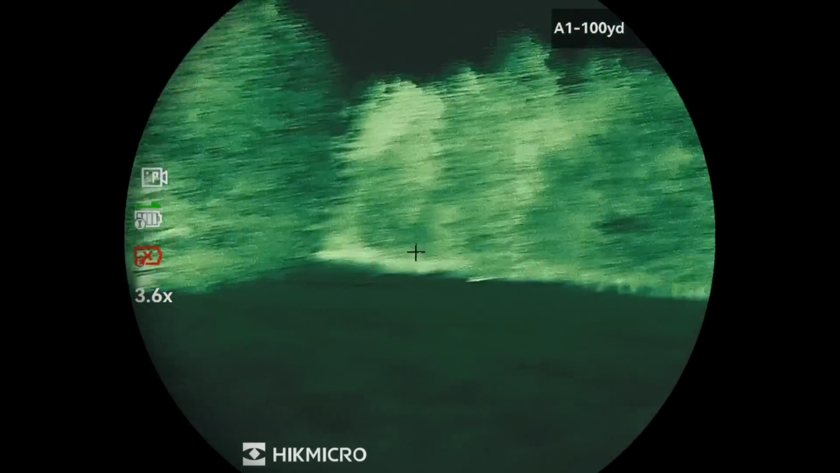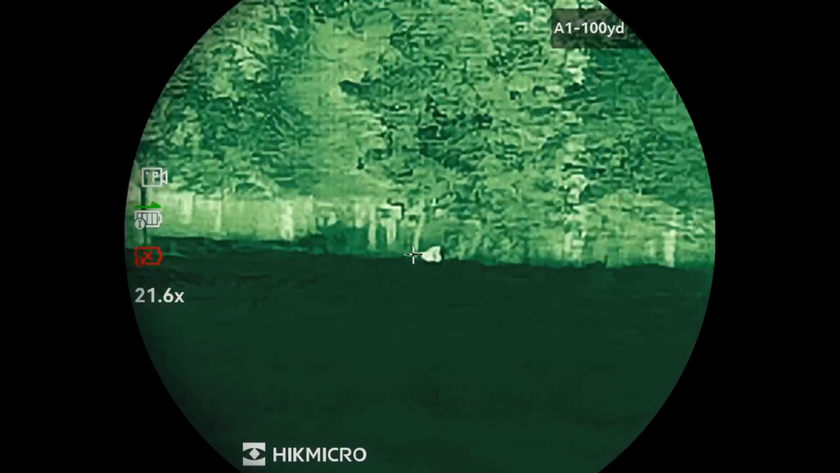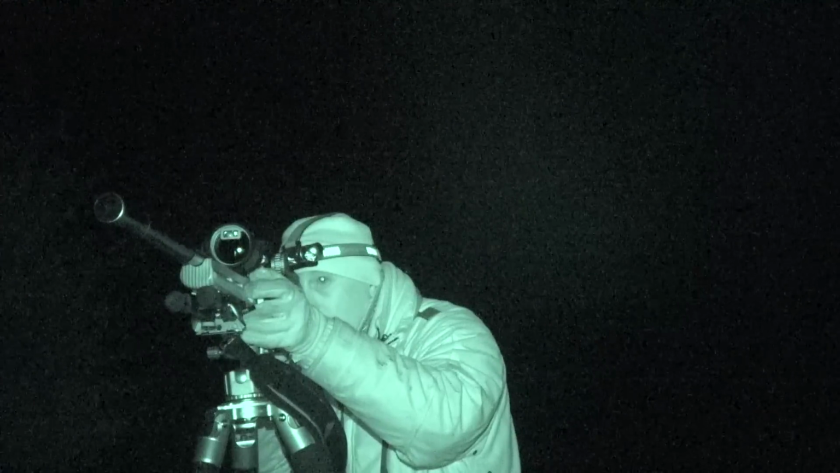Luckily for me, it pops out the other side of these trees, and at a couple of hundred yards it's a long one off sticks, but I get steady and let it rip.